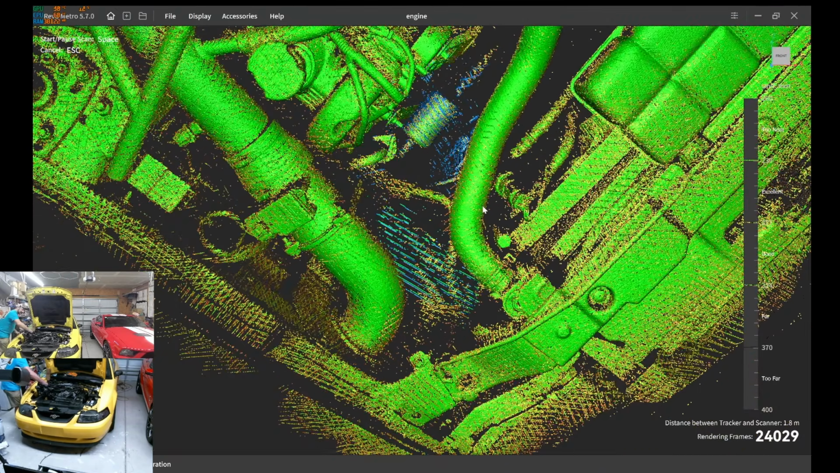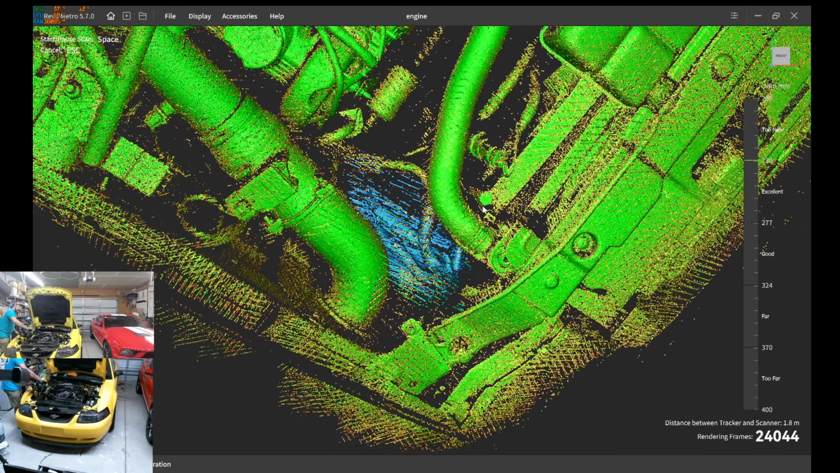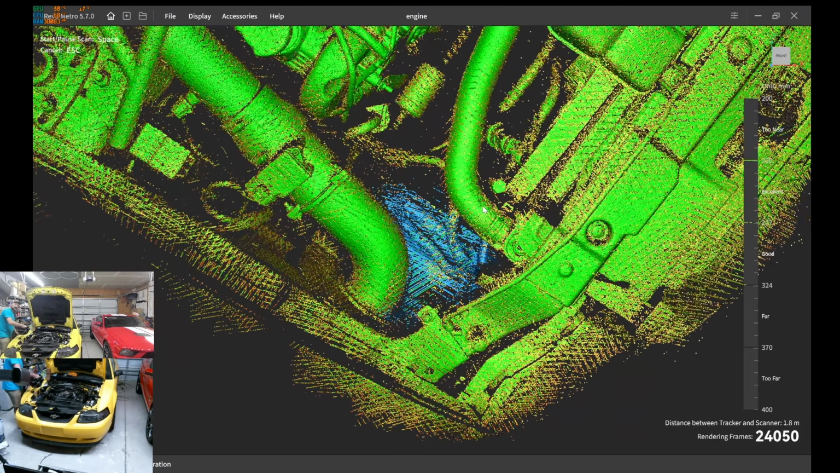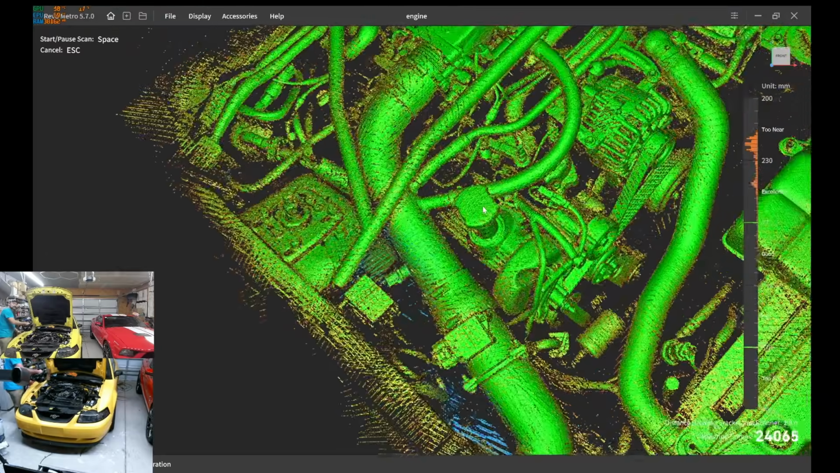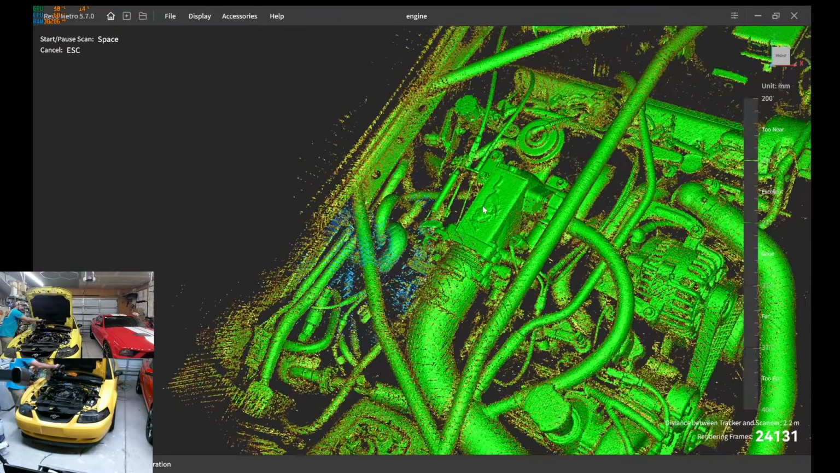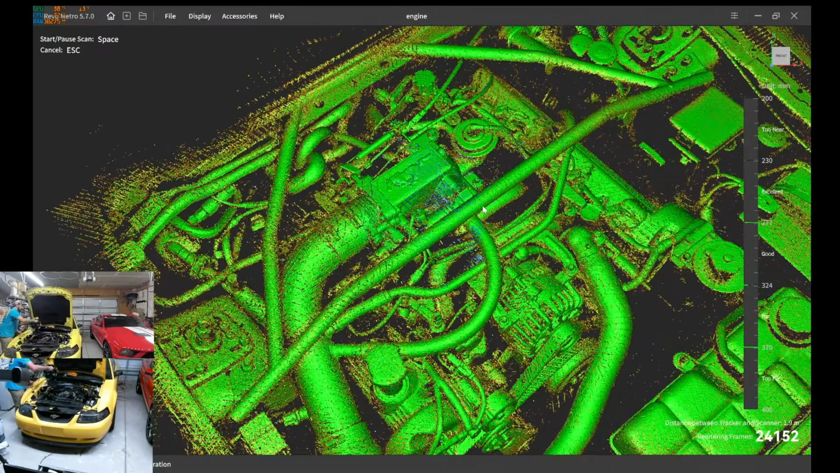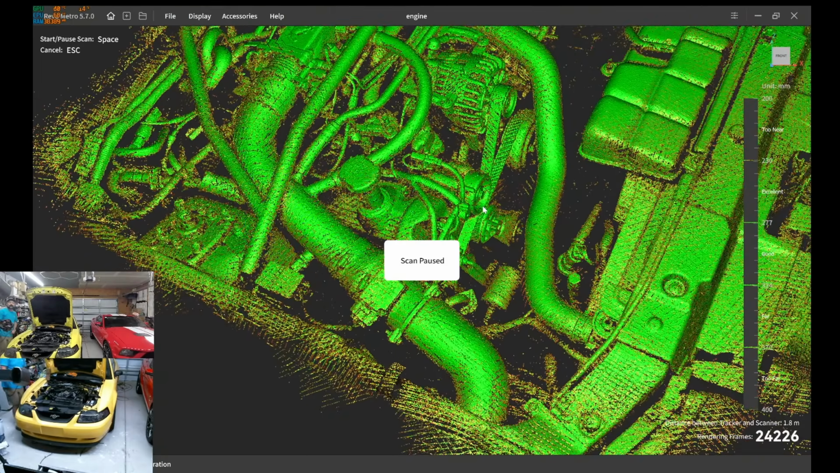There's the ABS pump, way down there. Okay, for me, I think this is all I'm going to do for this demo.